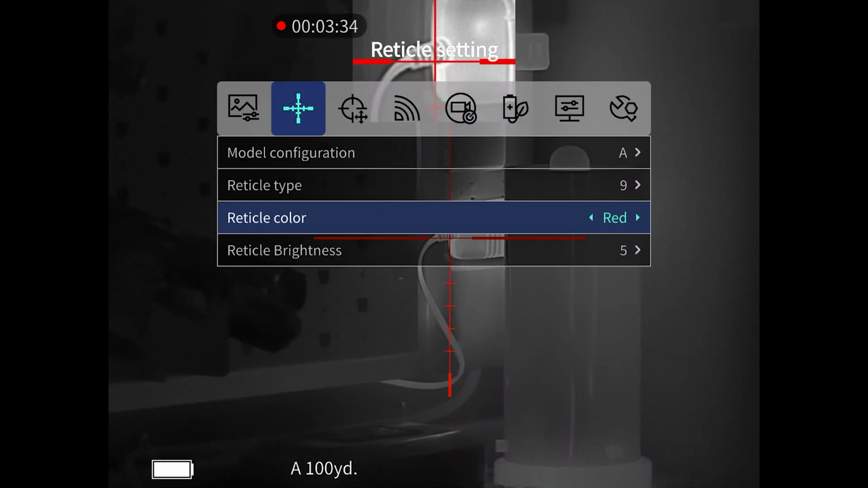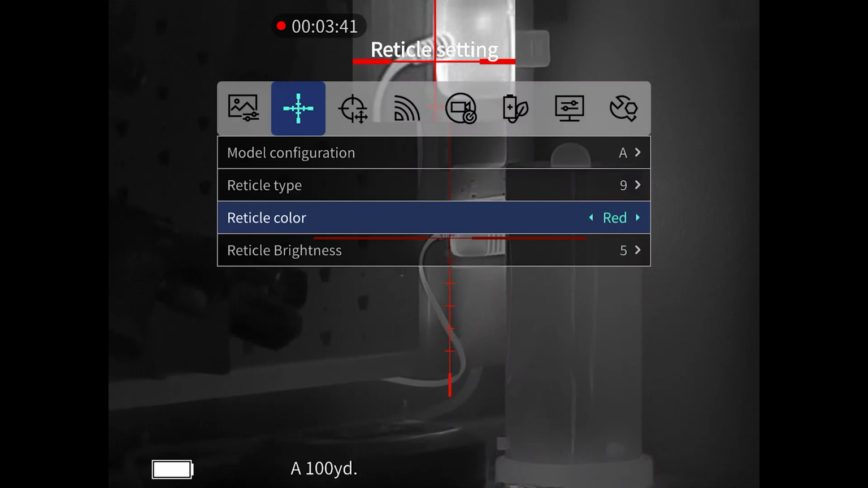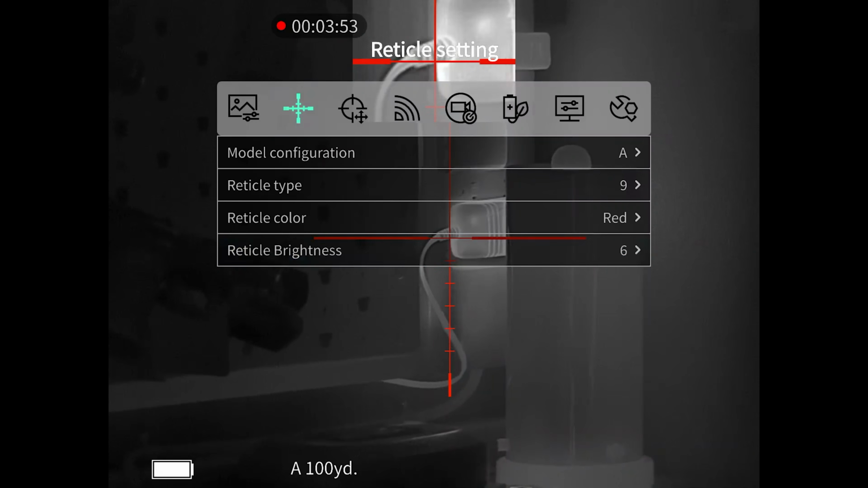Now you can change the color. Red to me pops very well, regardless of the thermal profile that I'm on. So that's where I had it. And then you can even adjust your brightness, which again is useful. So I'm gonna actually probably turn it up higher than what I had it. But there you go, options there.